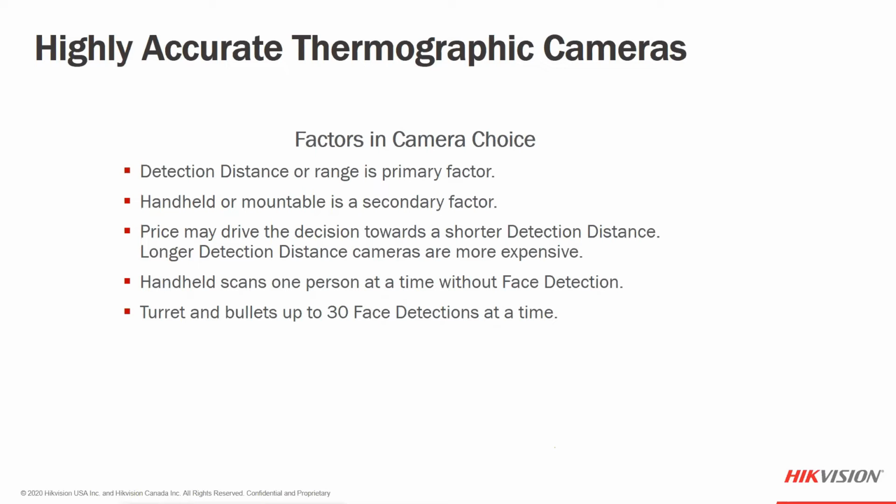There's also the overall price, of course, because thermographic cameras are a little more expensive, and the longer distance cameras that cover more area and detect from farther away end up being a little more expensive still. The other consideration is that the handheld only scans one person at a time and does not have the face detection algorithm, so it is susceptible to hotter temperatures in the background or items people may be carrying.